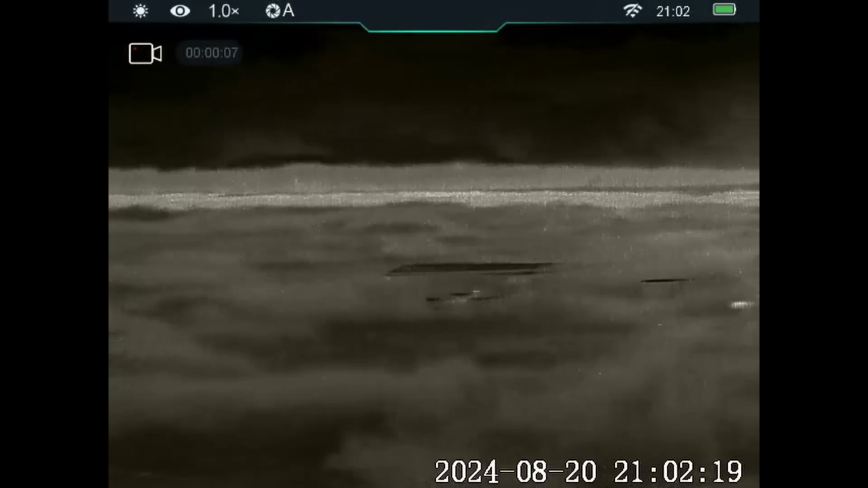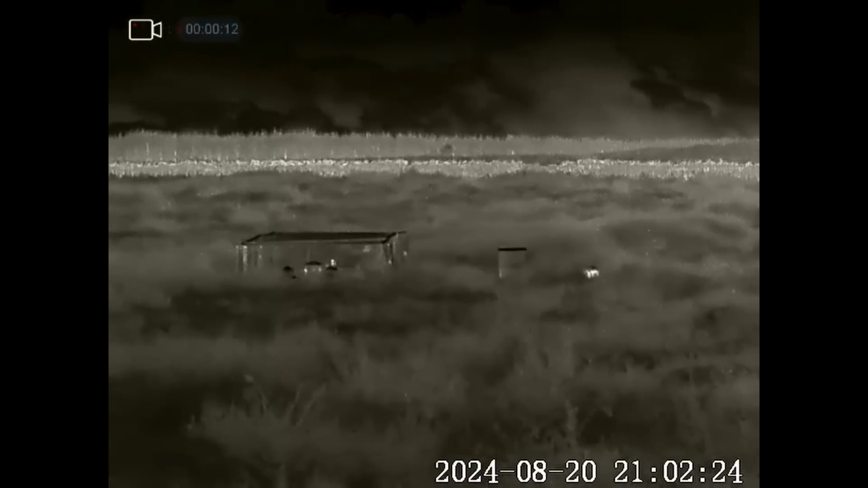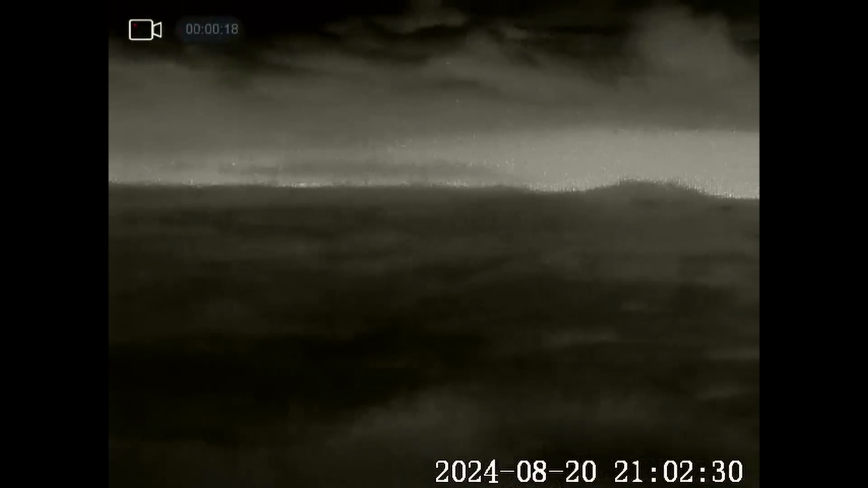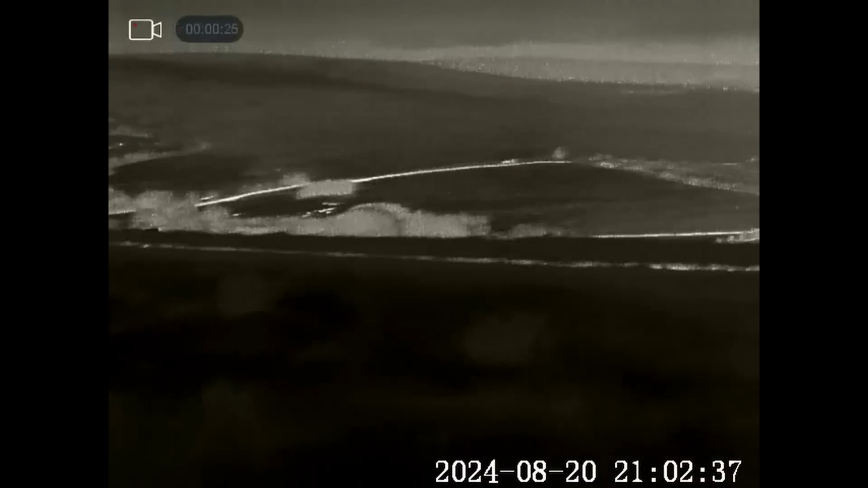Right, I've made my way halfway up. I've stopped to have a quick scan around. You can see the partridge pen there. There's a hide. Everything looks clear at the moment. Nope, nothing around on this level, so I think we'll carry on up.